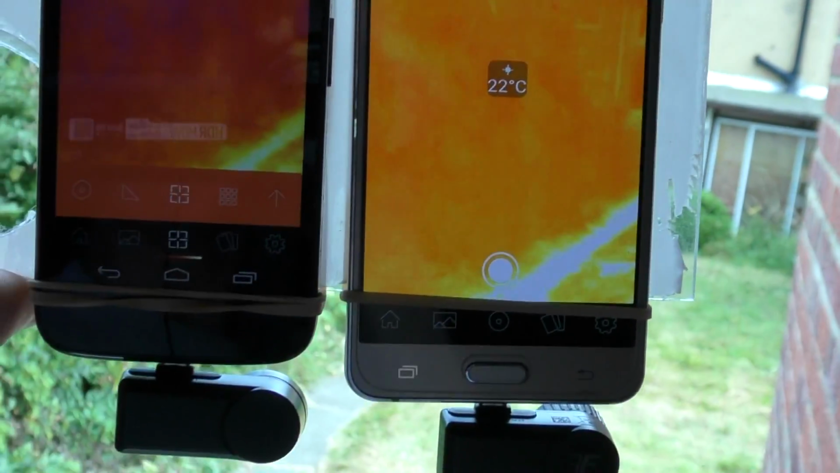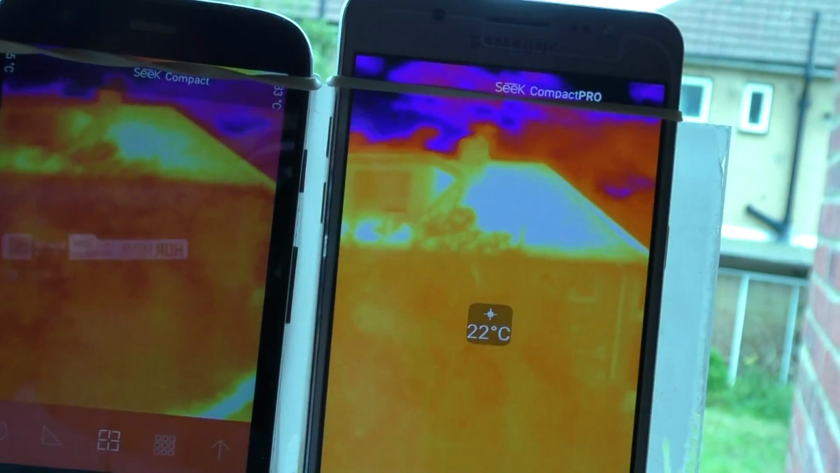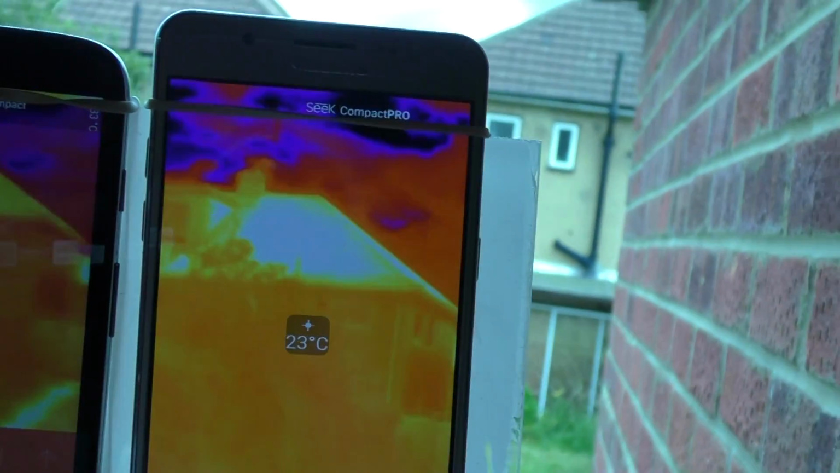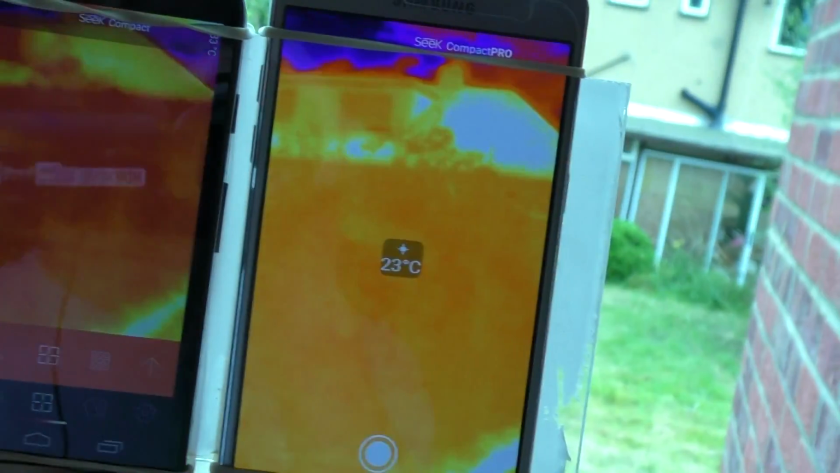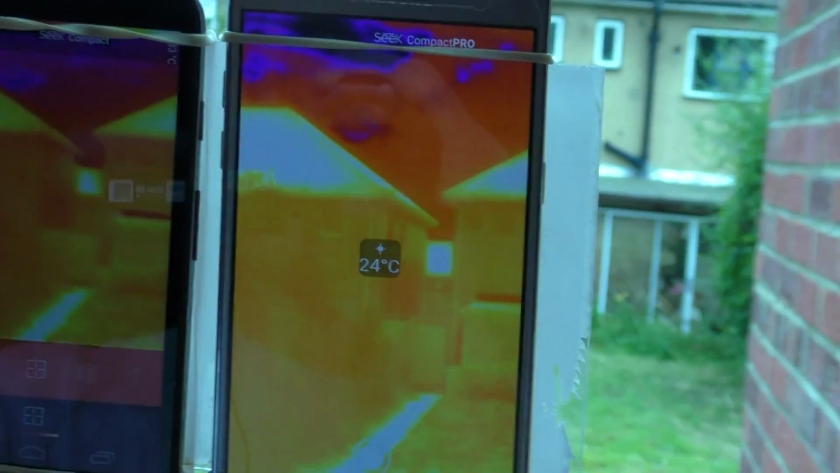This is a fairly old one of the original ones. I don't know if they've made any improvements. Certainly the very first ones were somewhat disappointing, and then they did some software changes that improved them. But you can see the fields of view are fairly similar between the two.